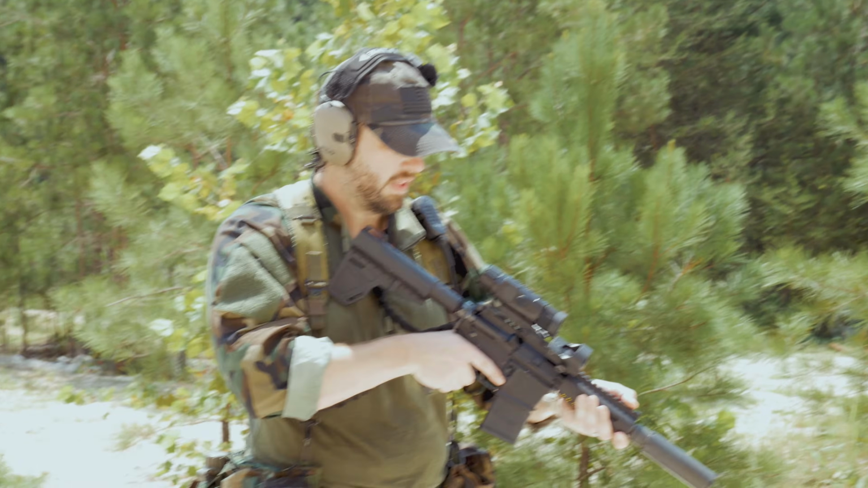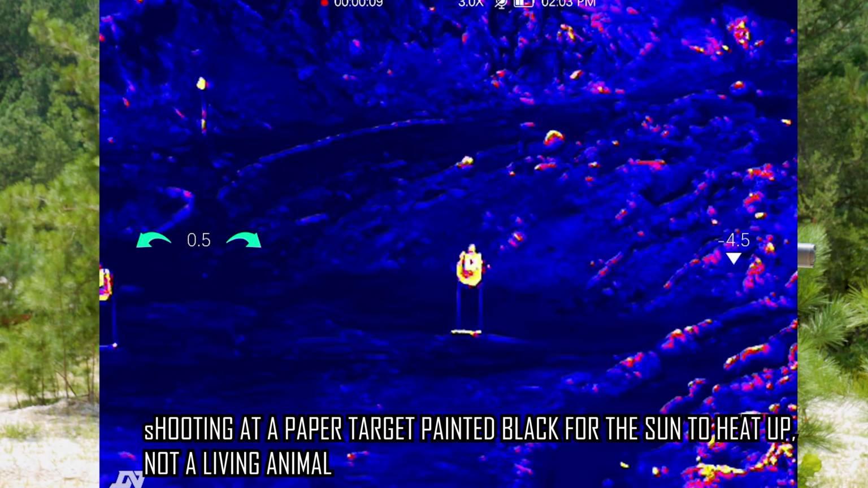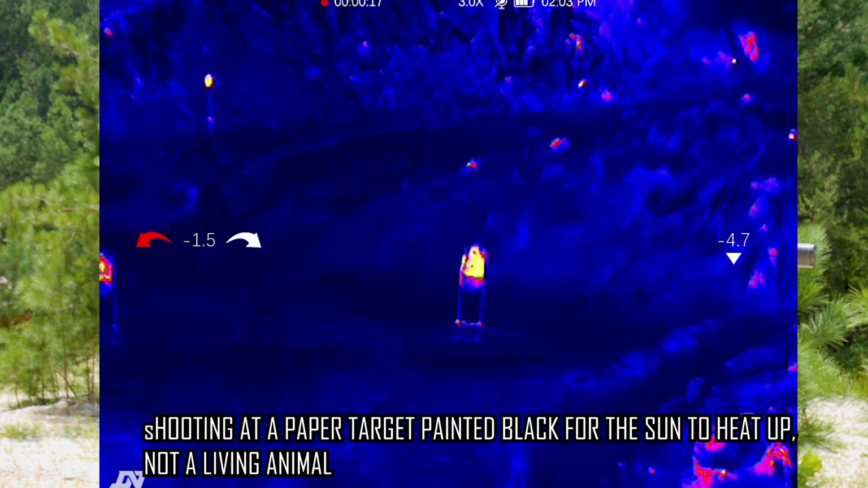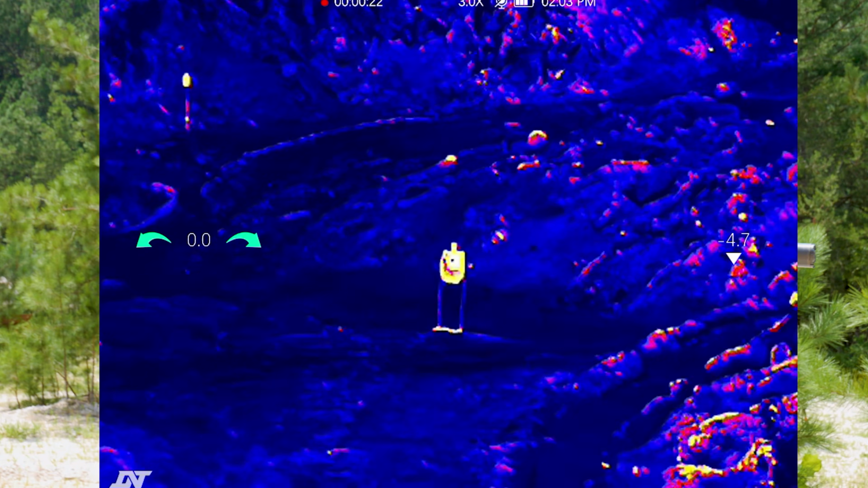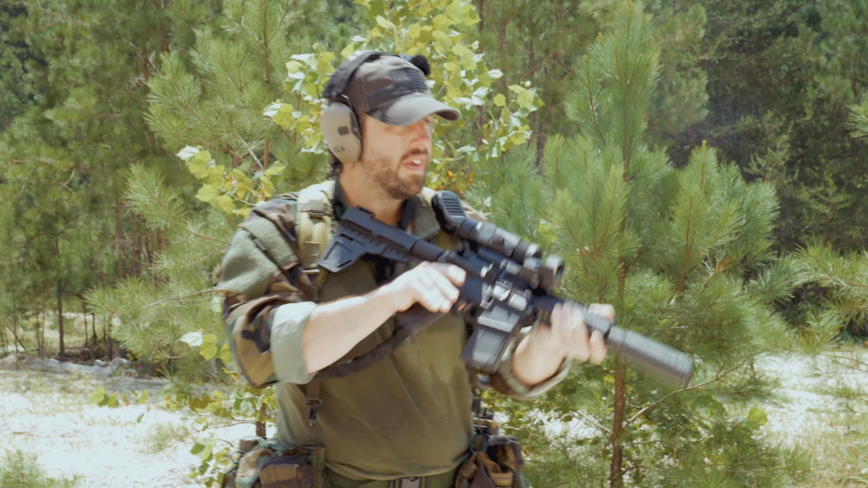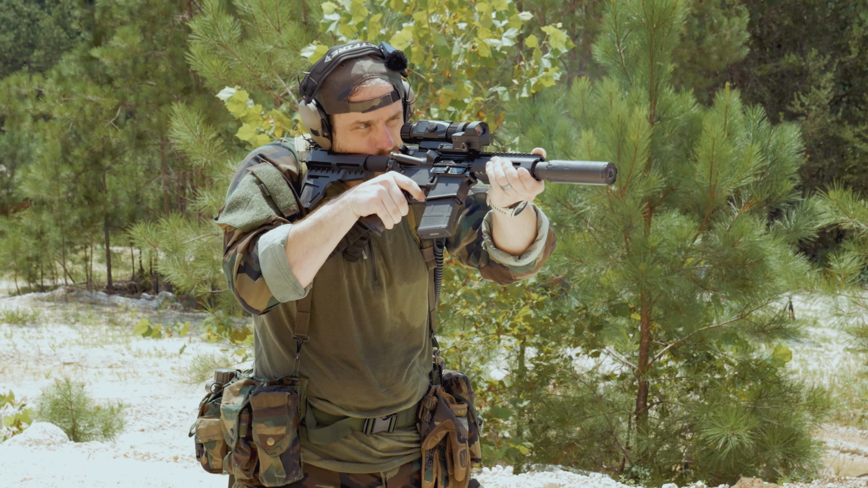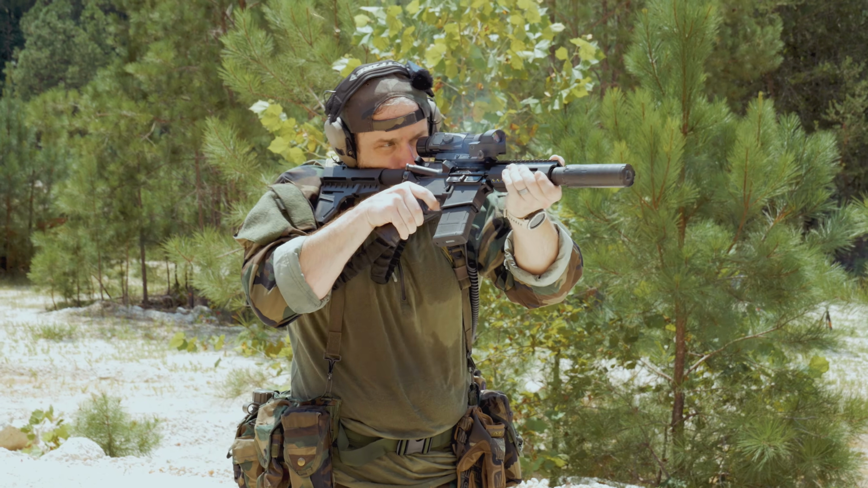But then, 300 blackout ain't cheap. Let's just go ahead and talk about that. It's not a cheap round. So I'm just now dipping my toes into it, and it's in the concept phase with this PDW that you see here. You just buy it online, because at $1 a round, I couldn't just go out and blaze rounds, because we would be upside down pretty quick on video production costs. But it did really well. Having this auto zero feature and shooting it, not having to put 5-round shot groups down range really helped out.